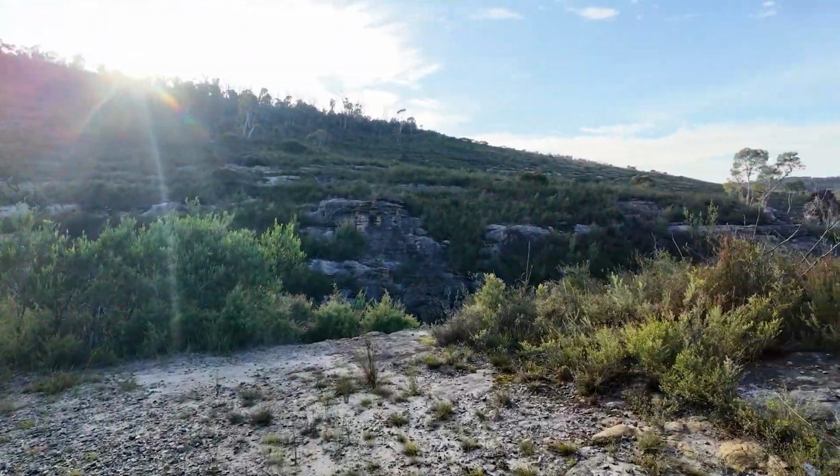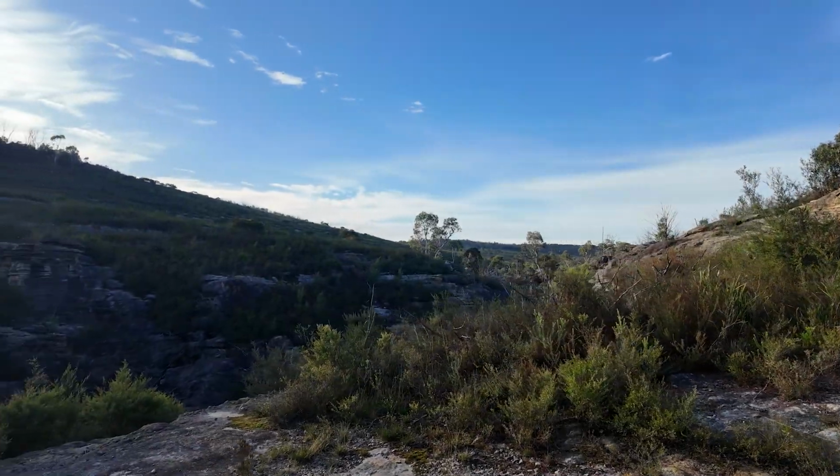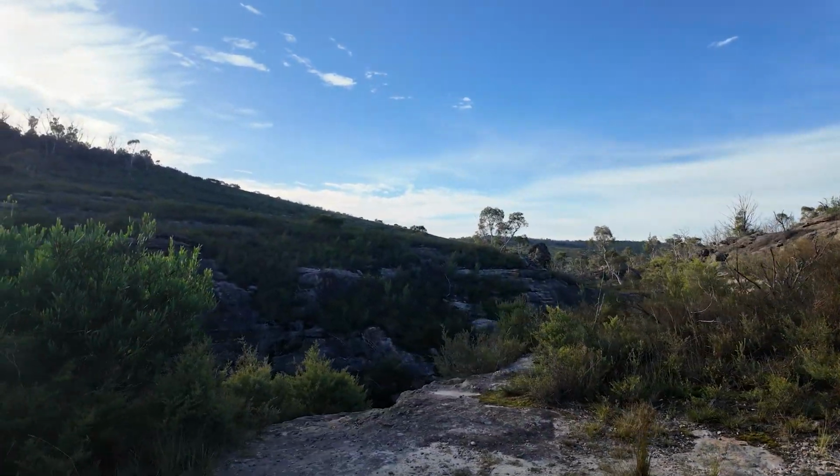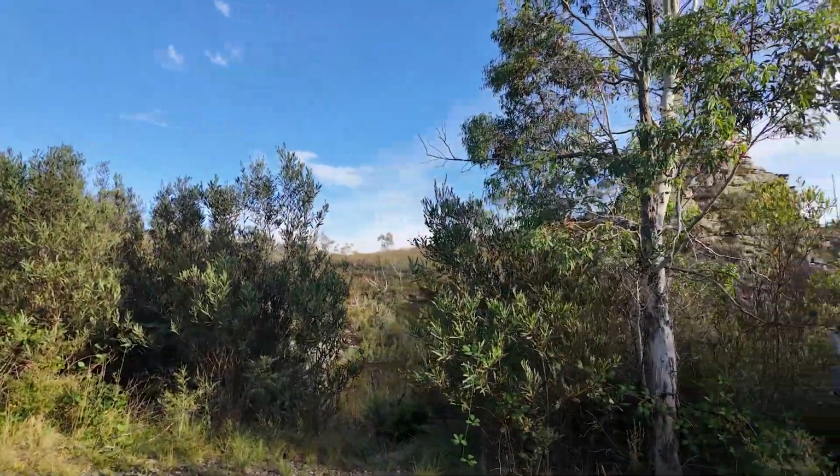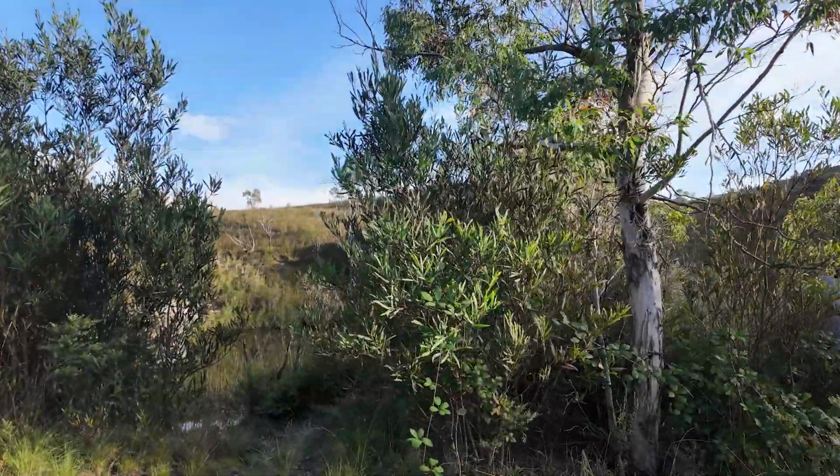Last time we came up, we came all the way up this little gully, so we couldn't really search further up. But back in the day, obviously you'd be able to get cars down here.